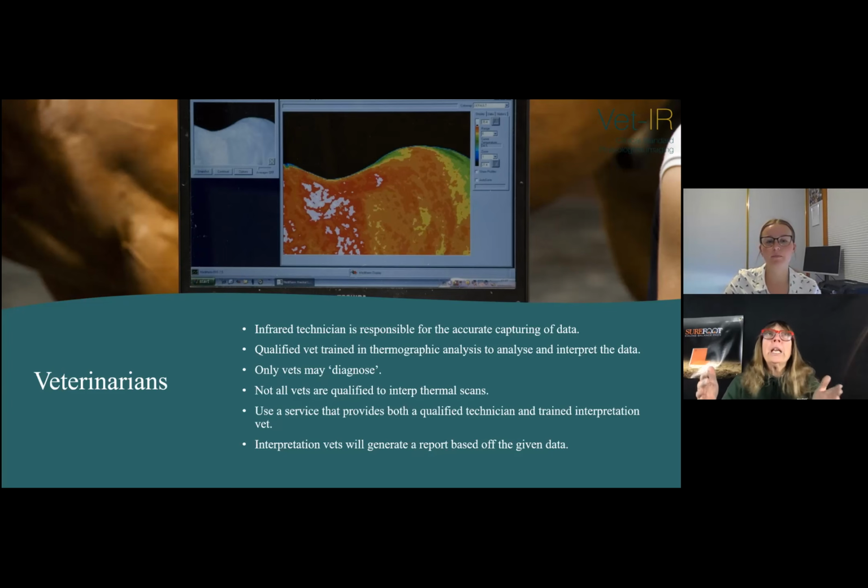So can you take images and then send them to a vet who's specifically trained to interpret those images, rather than sending it to your local vet who doesn't know how to interpret them? In other words, you can use a specific vet who can read the images.